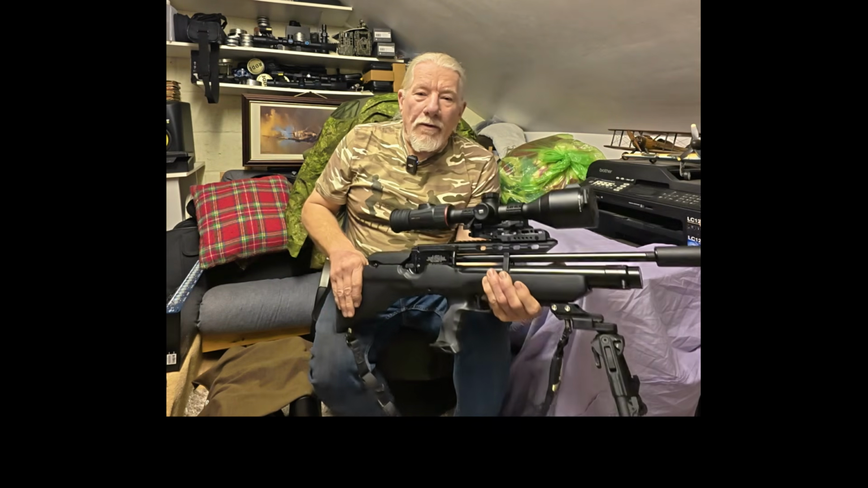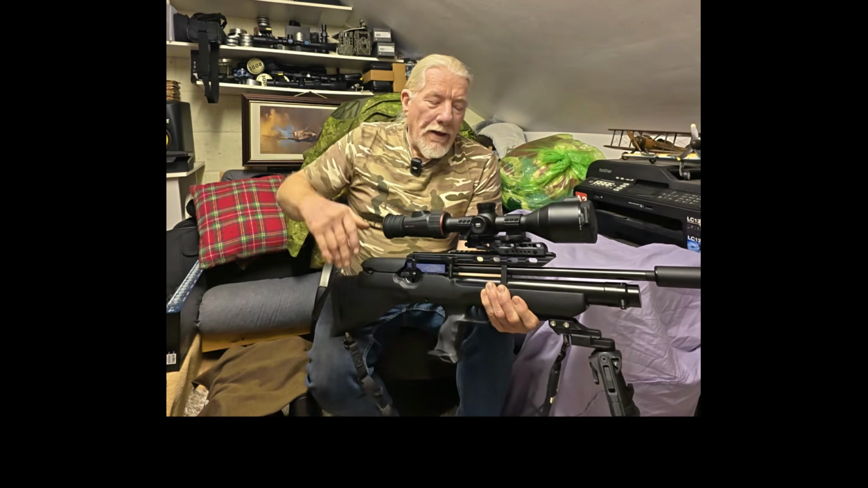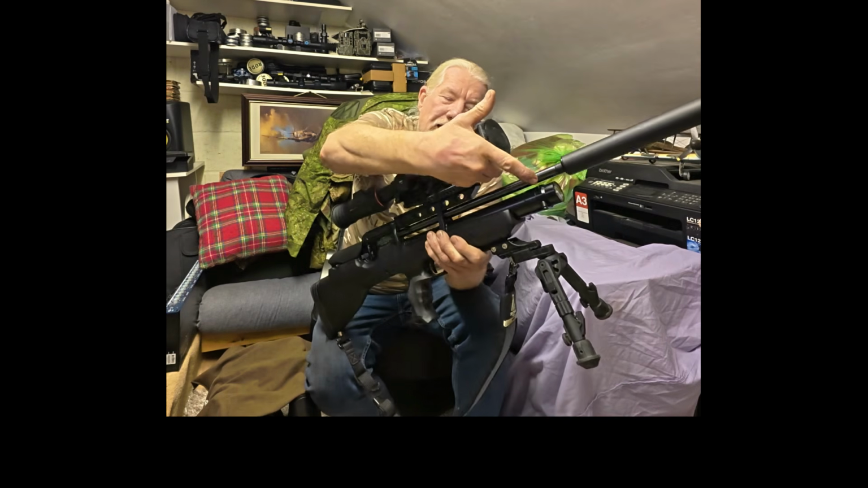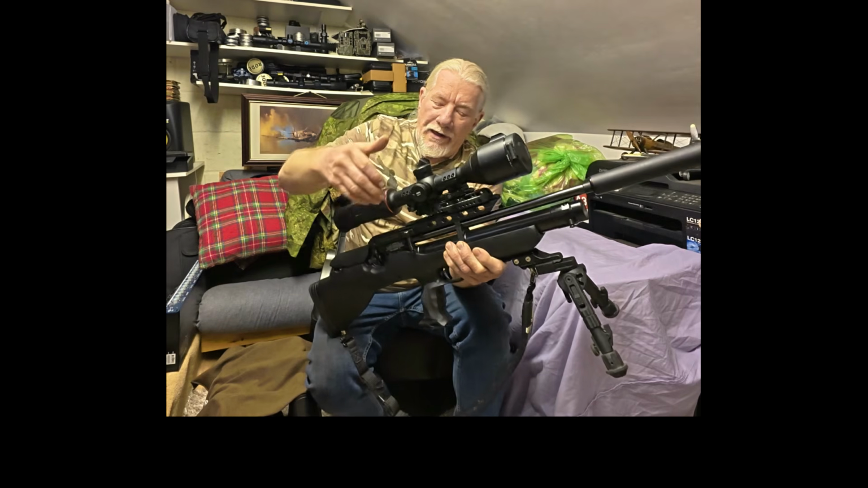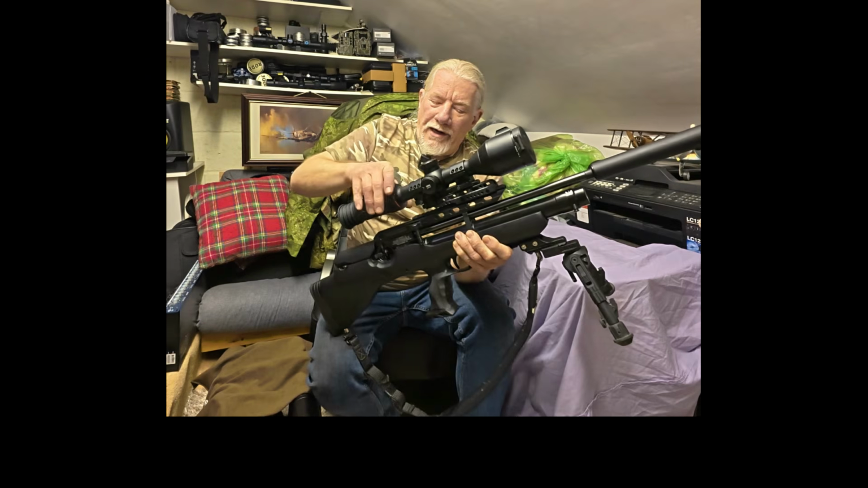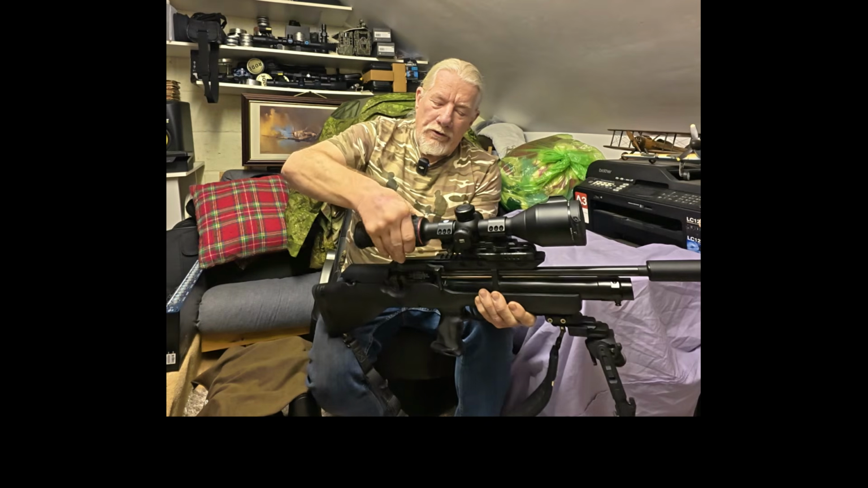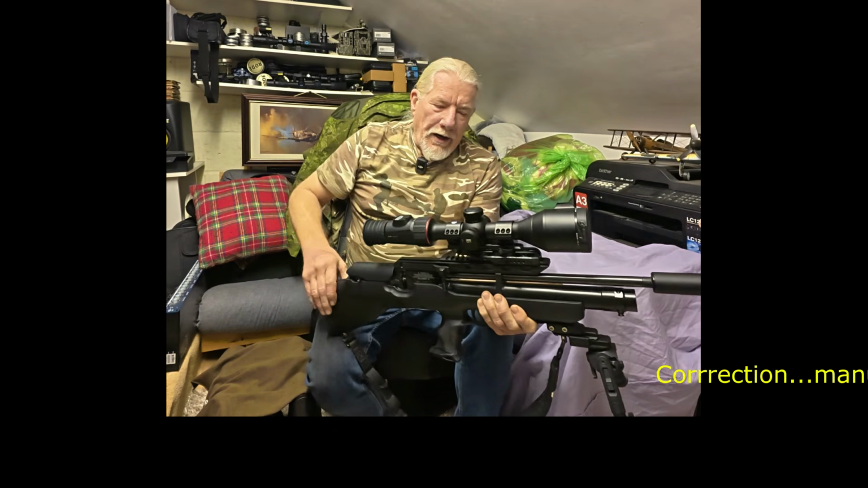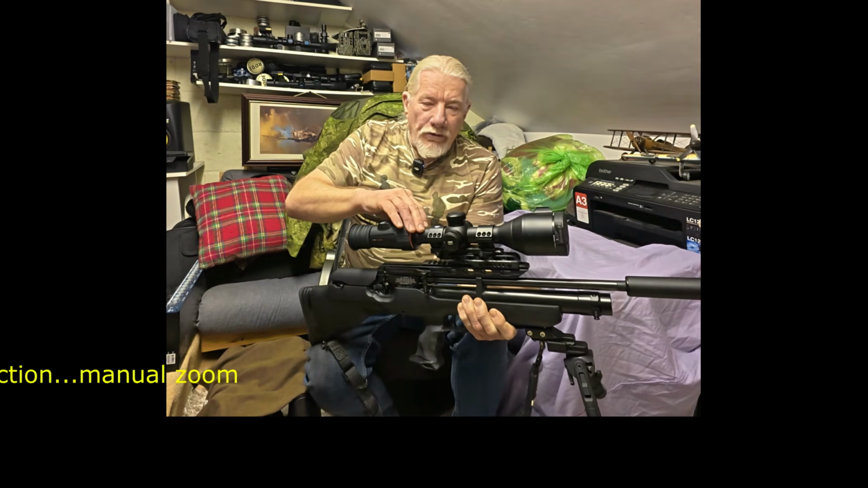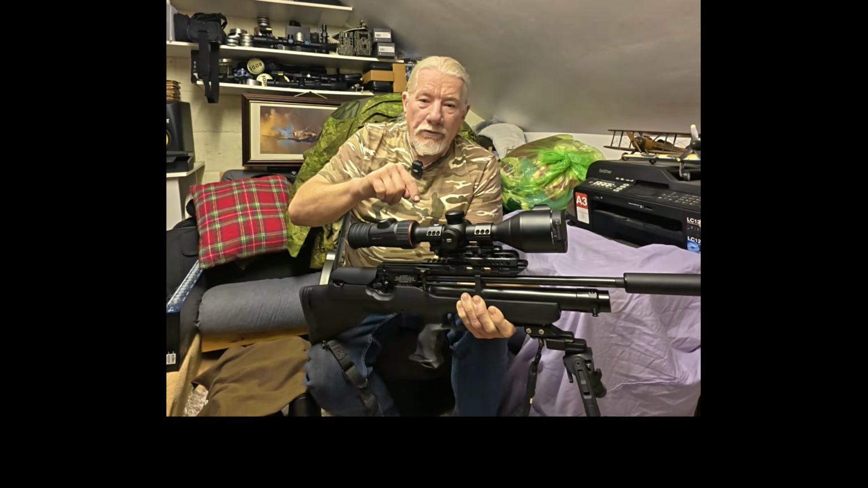Now on my other rifles, however, where the rail is lower, I did have issues with clearance at the front specifically, and even at the back, because this is quite a large area here, which is actually the manual focus ring. So if you're thinking about going this route, you will definitely need high mounts.